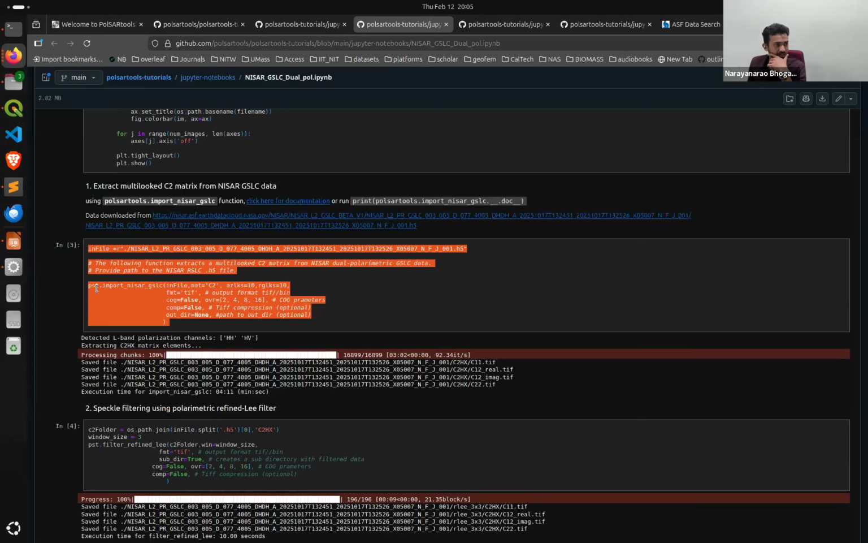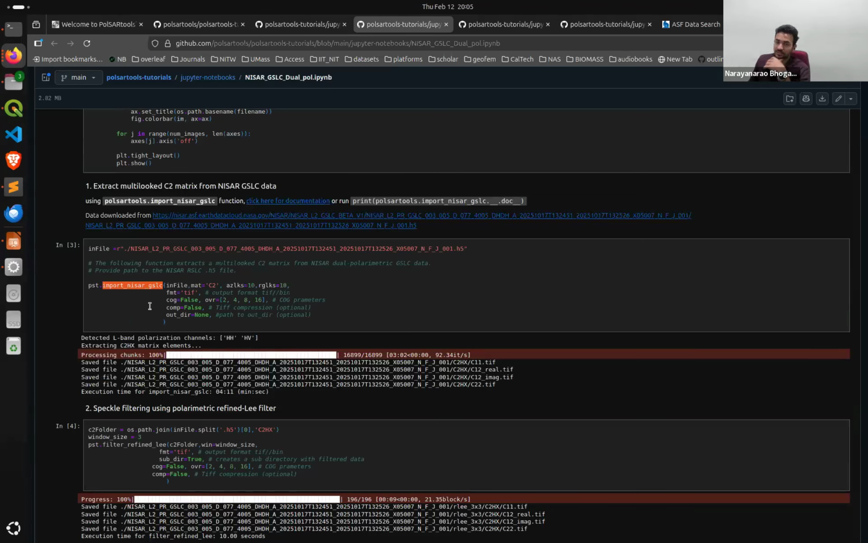So with one single line, like import NISAR GSLC, because there are different formats of NISAR: RSLC, GSLC, GCOV. We have readers for each format. Depending on the format you have, you can just give the file path and the other required parameters, then you can extract it.